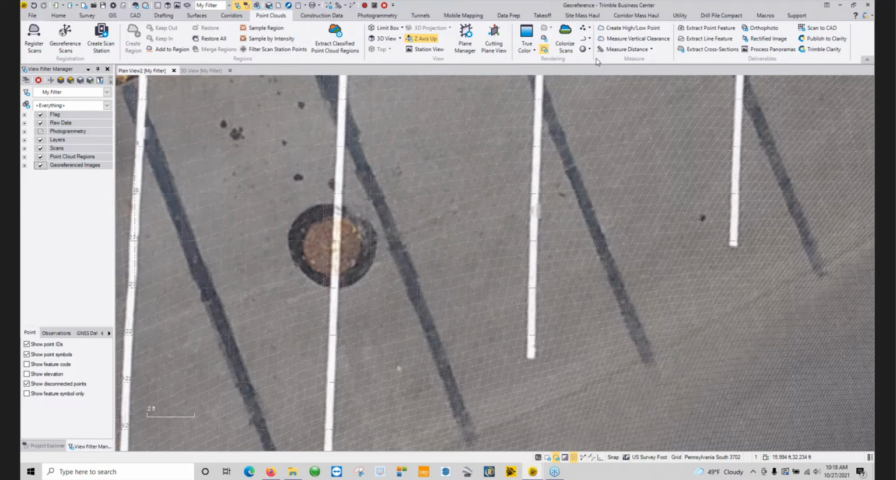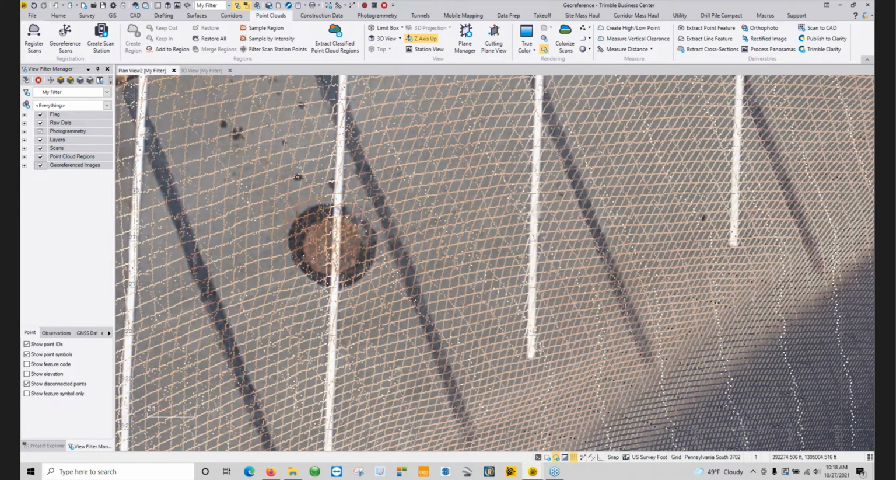So if I make them a little bit larger, I may have a hard time picking out that there is a structure there, but now with the imagery here, I can tell, and I can use the points to establish what the rim elevation for that particular structure is.